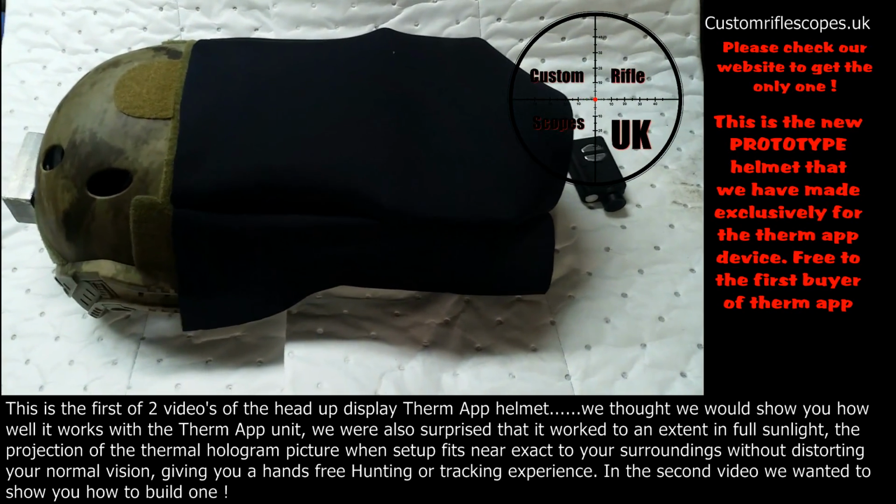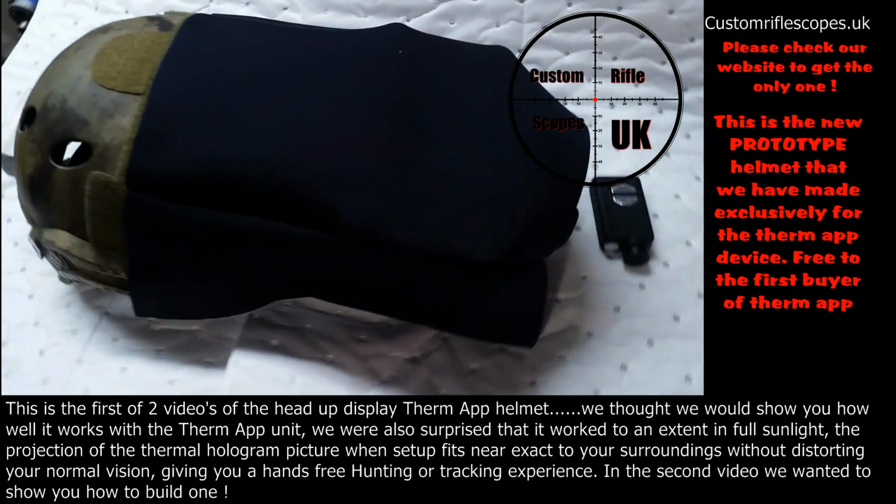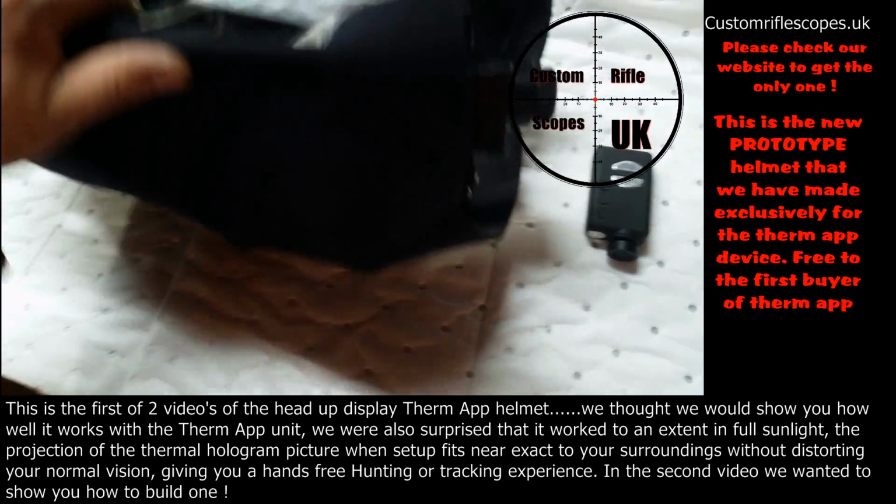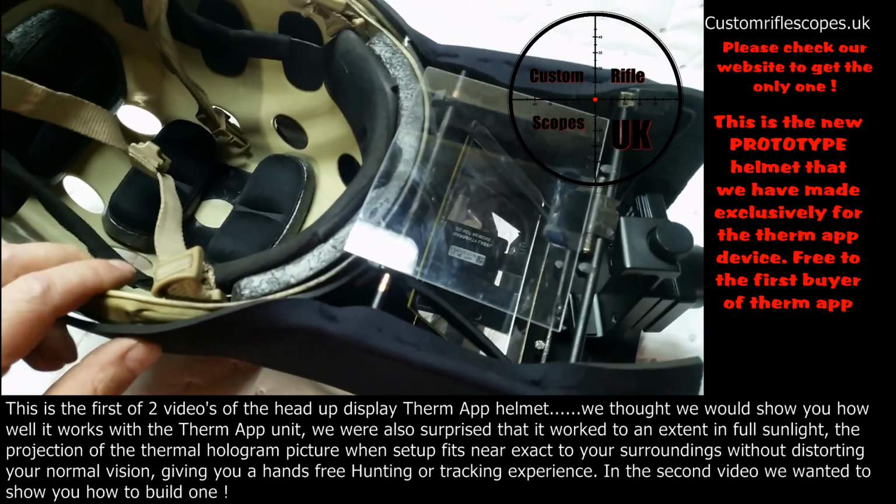Yep, it's going to look stupid on your head. Yeah, don't forget, this is only going to be really used at night. So who's going to see you anyway?